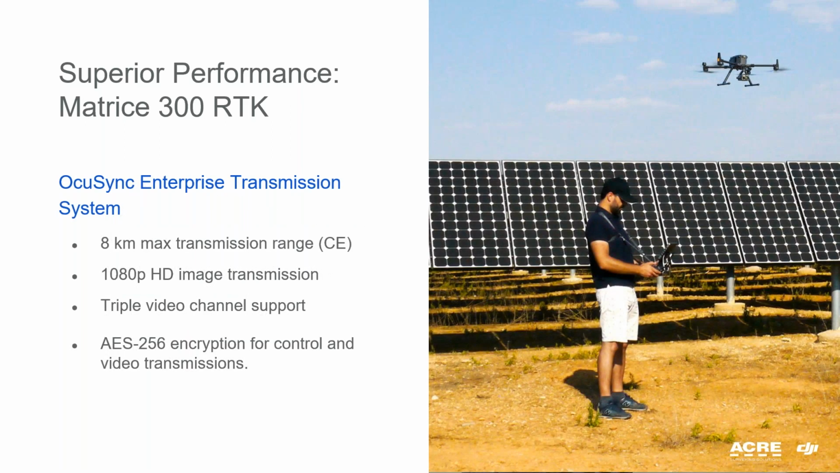Now, the transmission between the drone and the remote controller is safer with the new DJI Enterprise transmission system. Up to 8 kilometers in open areas. Image transmission in 1080p HD. Triple channel video support allows you to have 3 video feeds at the same time. AES 256 encryption for flight control and video transmissions is now one of the most used and secure systems.